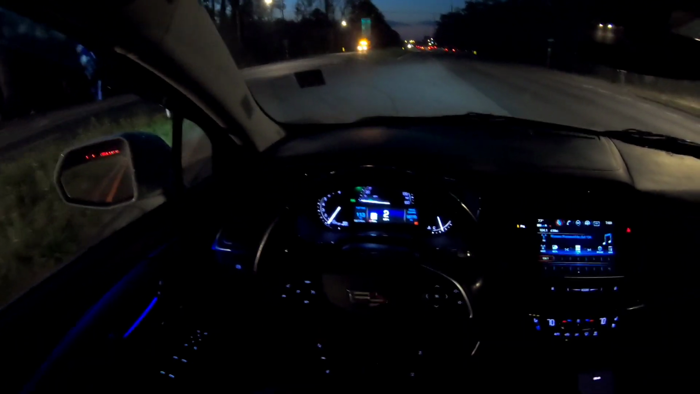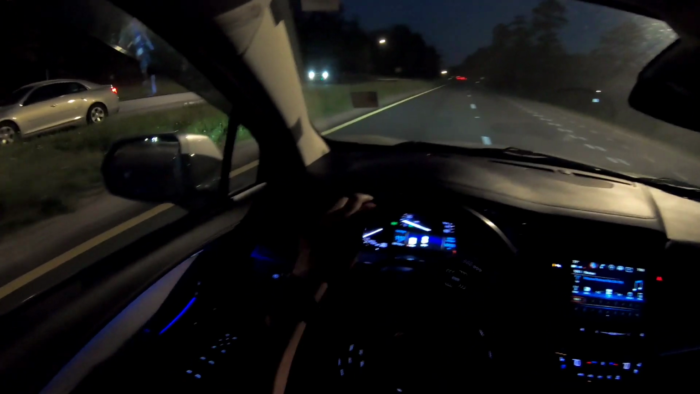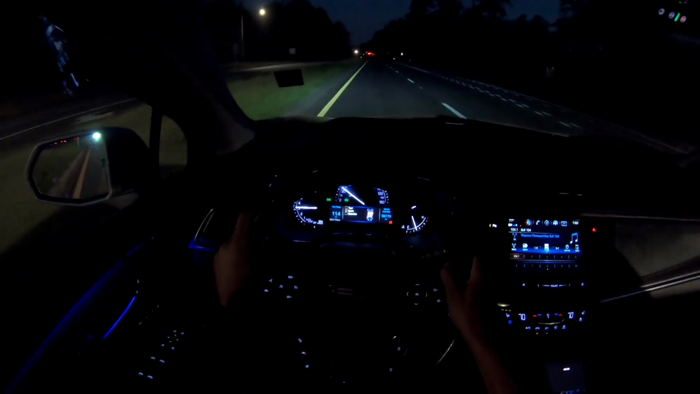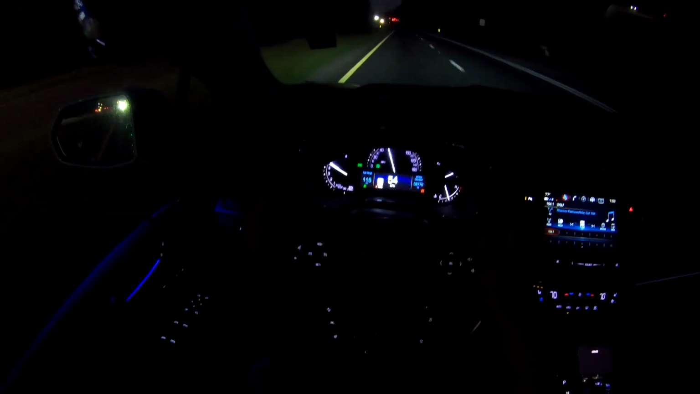And we're gonna go ahead and give it the turn circle test. He's towing, so the turn circle is good and tight. I'm gonna go ahead and throw it in sport mode, and here we go. Acceleration test. V6 sounds good. It's eager. It's ready to go, and I love that ambient lighting.